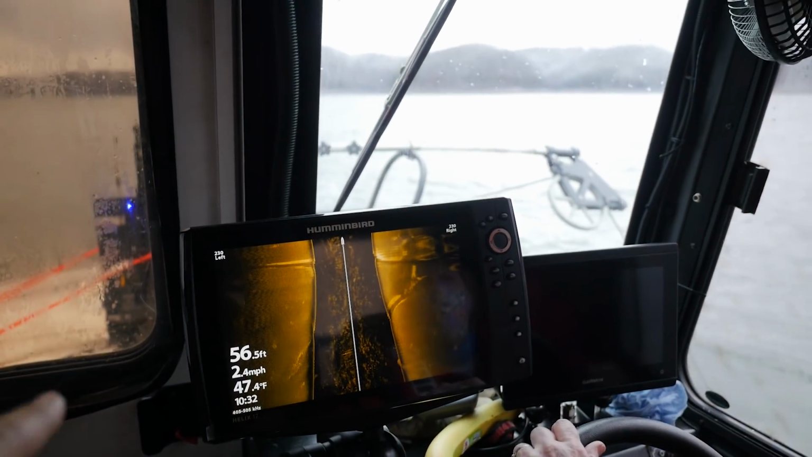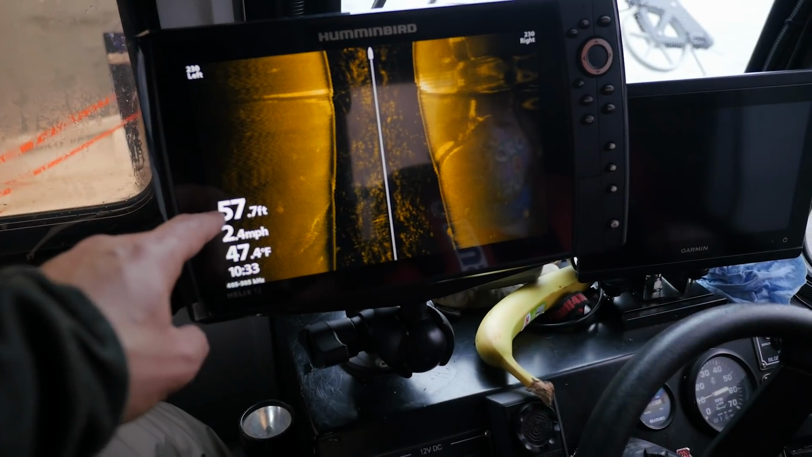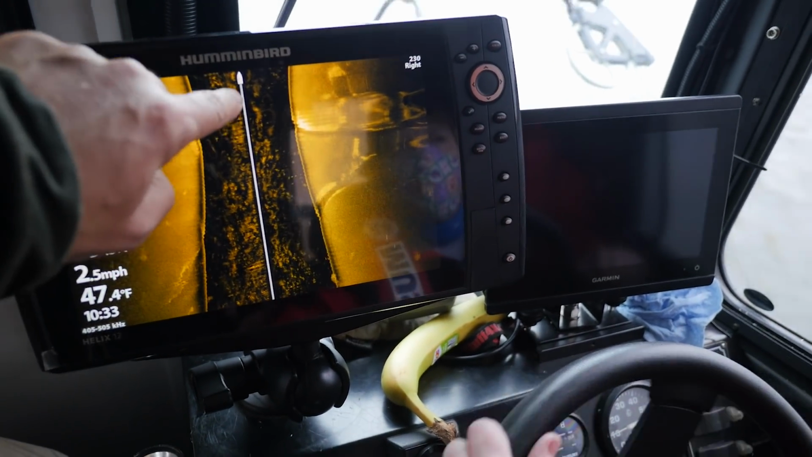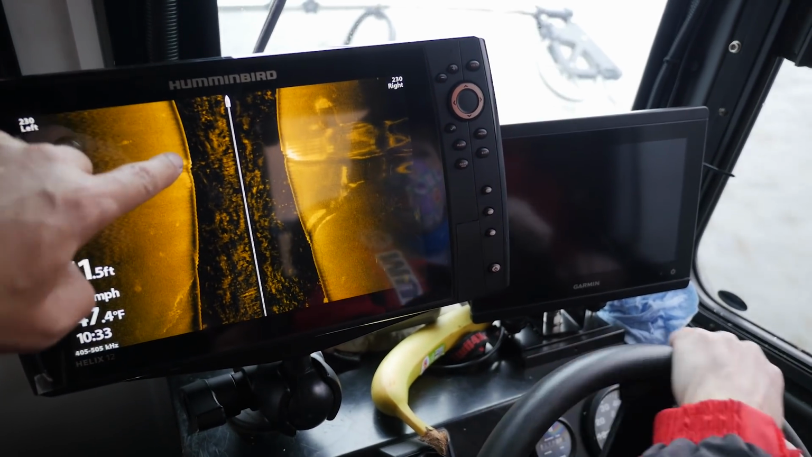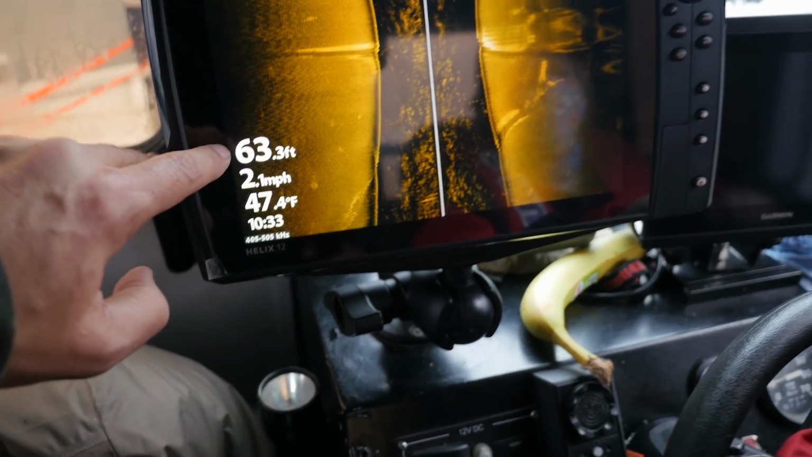Okay, so right here we're at 56 feet, to kind of have everybody understand what we're looking at. We're looking at 58 feet deep here, and if you look at the black from the middle line to the bottom, that's the water column that takes us down 58 feet. 61 feet now, so you can see how it's getting deeper. This is going to start getting deeper.